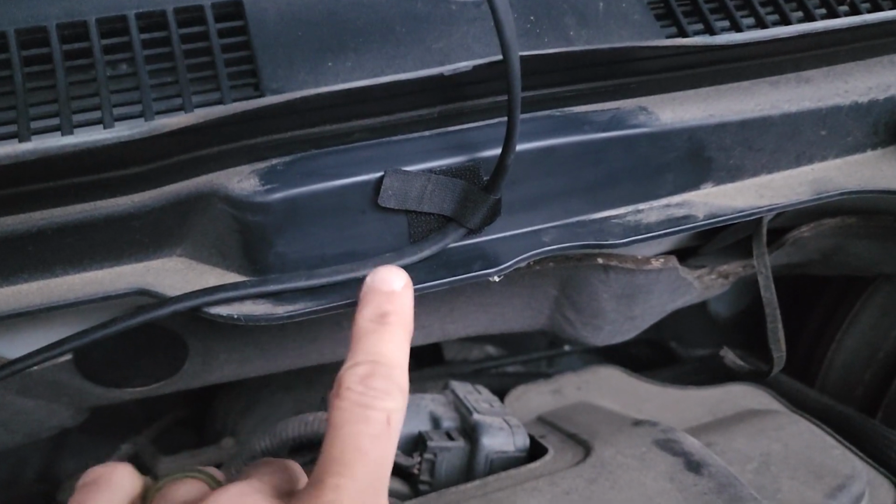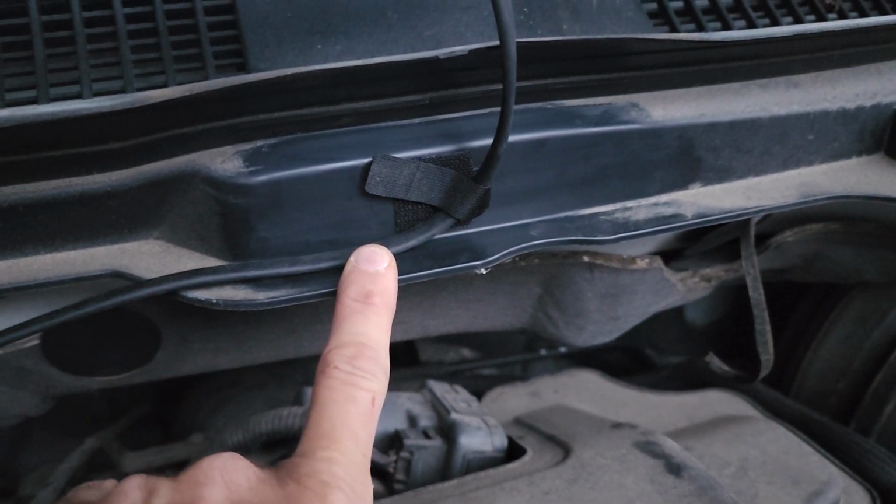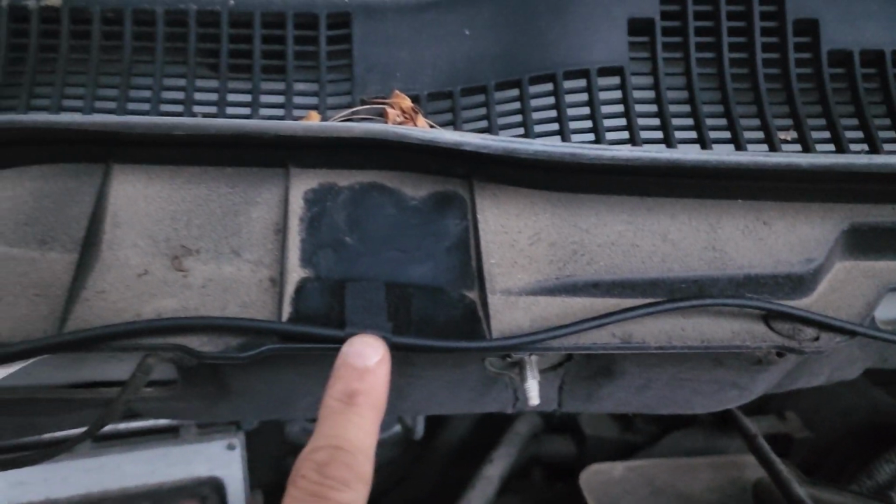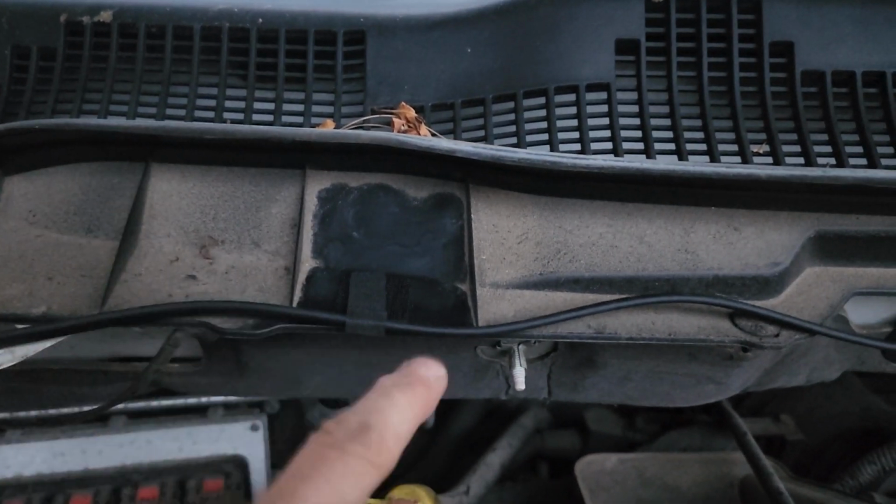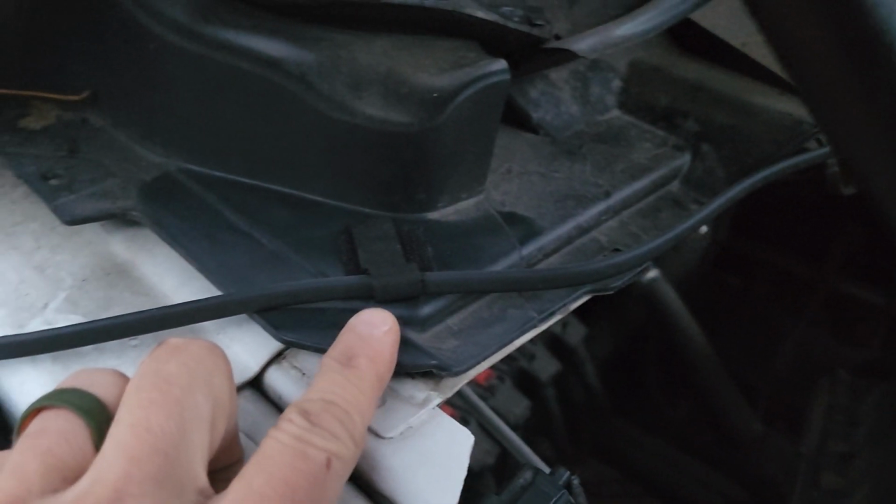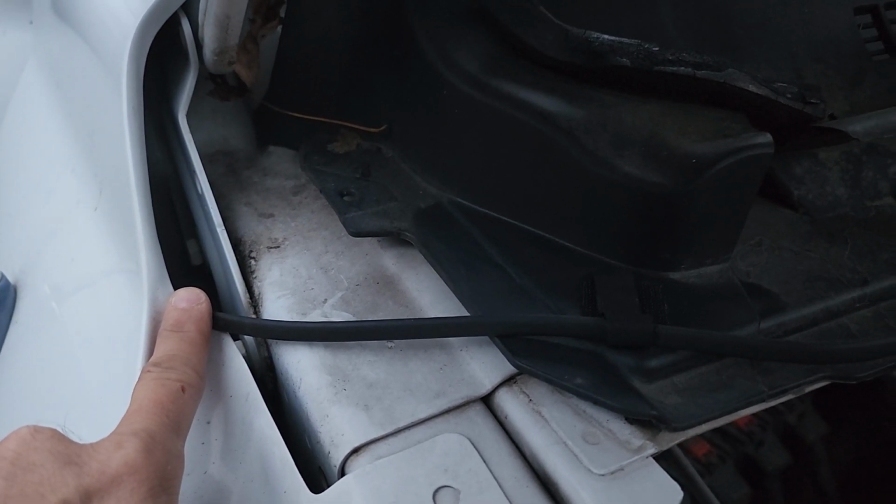Which you can see now, I just cleaned things up really nicely with some rubbing alcohol. Got these in place, and that cable has just the right amount of slack, yet it's nice and tidy at the same time. You can see how dirty everything was. So cleaned it up really well so that the adhesive would stick nicely. A few key locations, and then routed through the pillar to the inside of the truck.